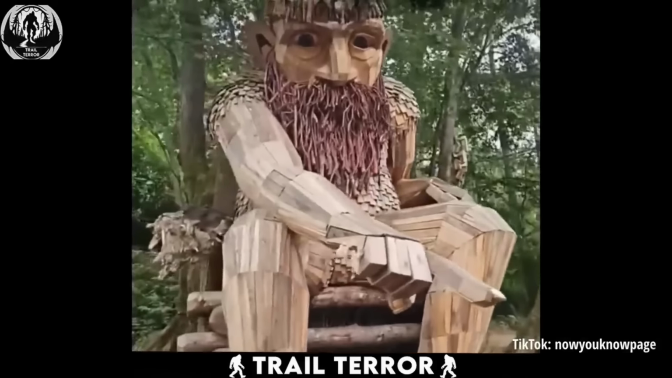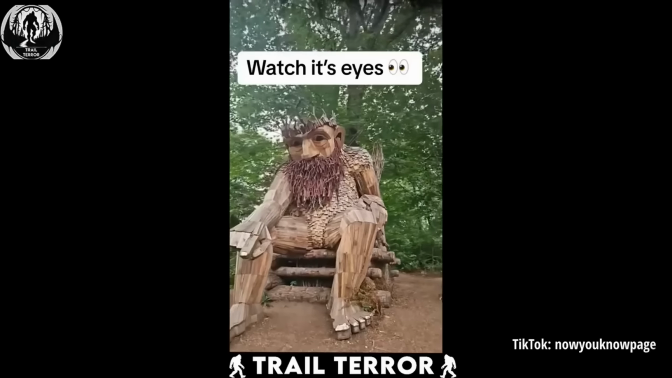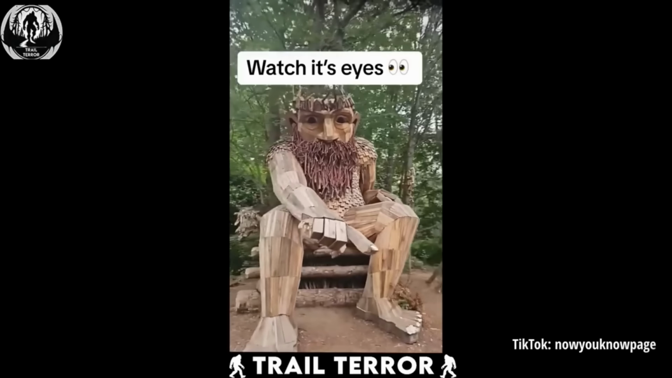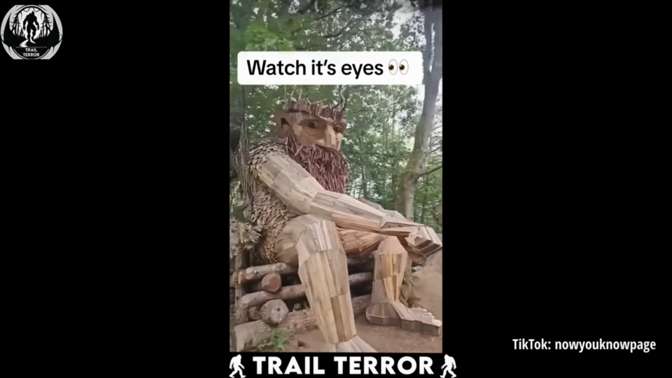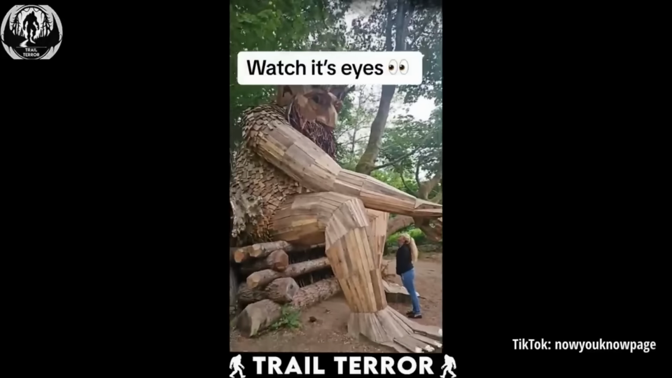The eyes seem to be staring directly into the camera. And as the cameraman moves, the eyes appear to follow him. It's as if the statue is watching his every move. Even when the cameraman shifts to the opposite direction, the eyes continue to track him.